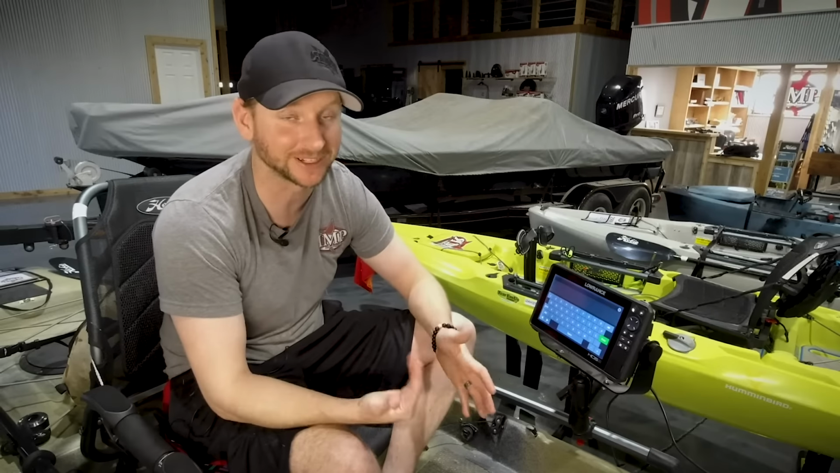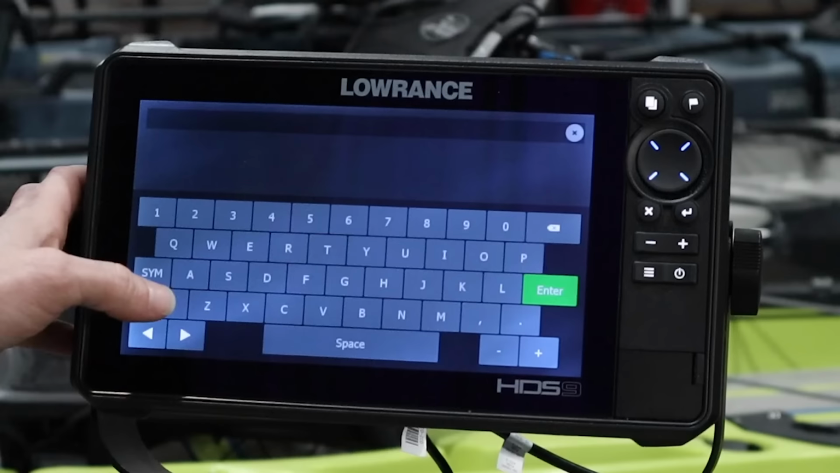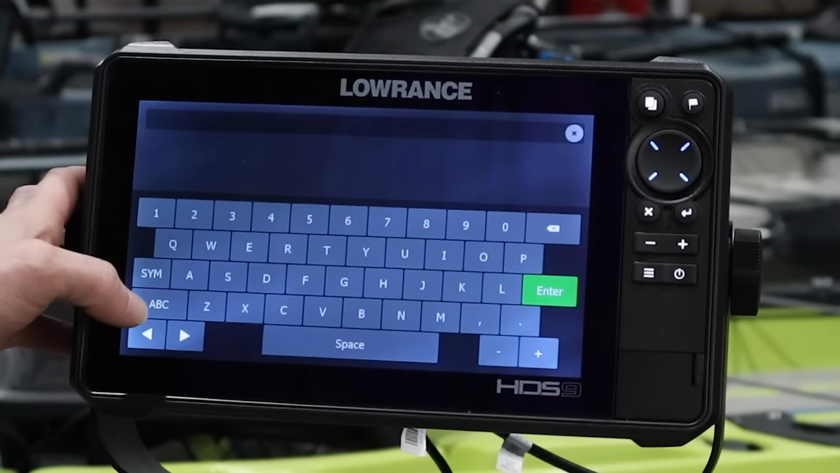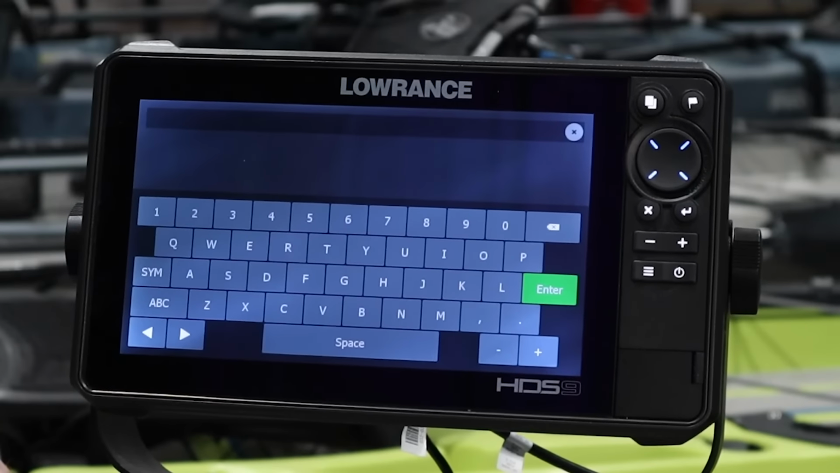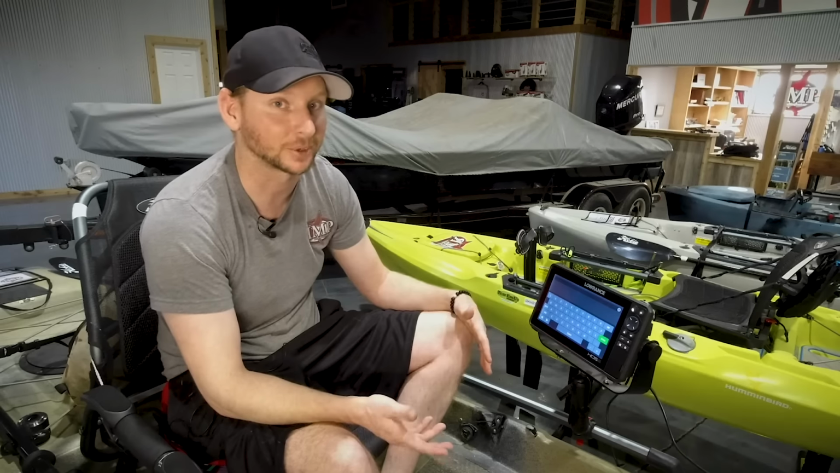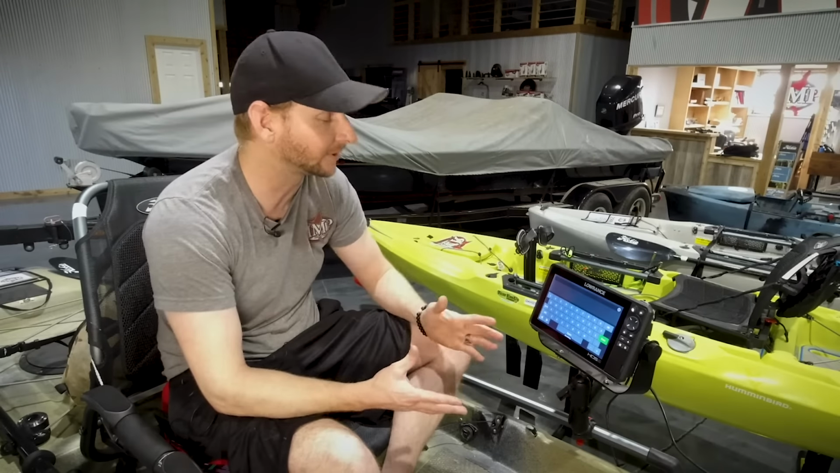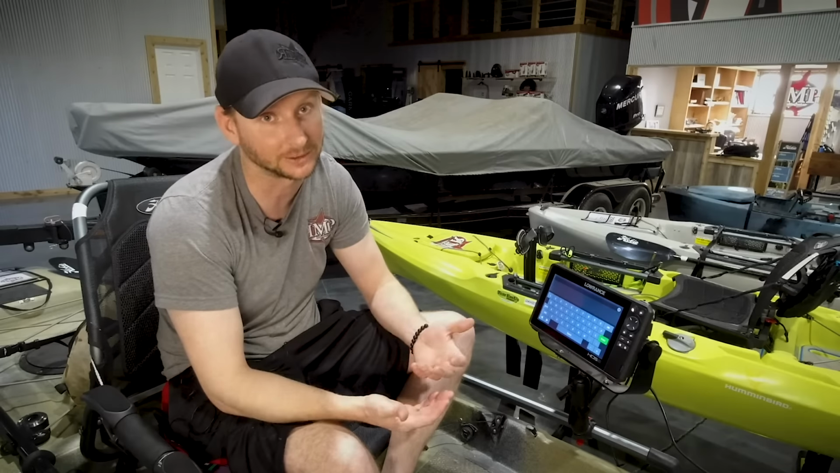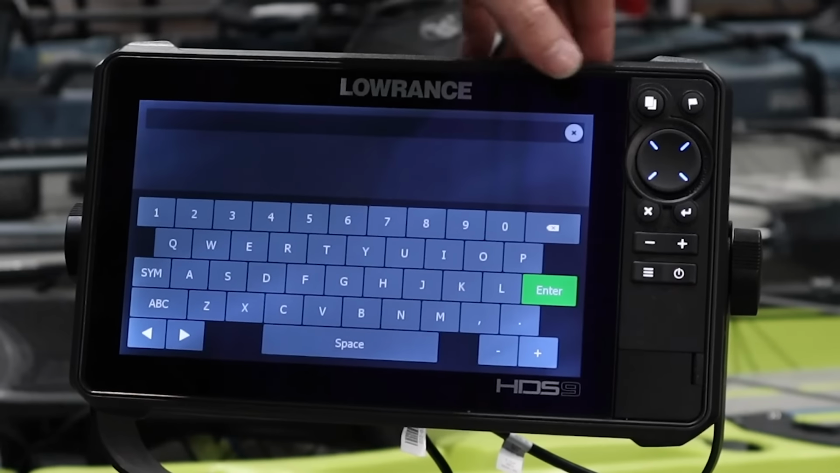Here's some other confusion, and I'll be honest, I struggled with this the first time I did it as well. You can capitalize or lowercase your letters by hitting the ABC over here in the lower left-hand corner. I actually ran into a lot of problems. I didn't, honestly, for a long time realize that there were uppercase letters and lowercase letters, and our password here for the shop does have both. So I was trying to enter in the password and it wouldn't work. Well, luckily I was able to finally figure that one out, because that became very frustrating.